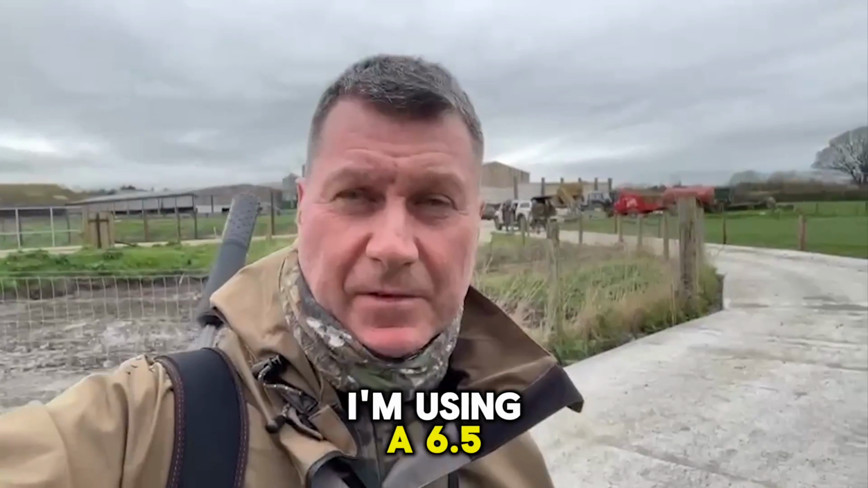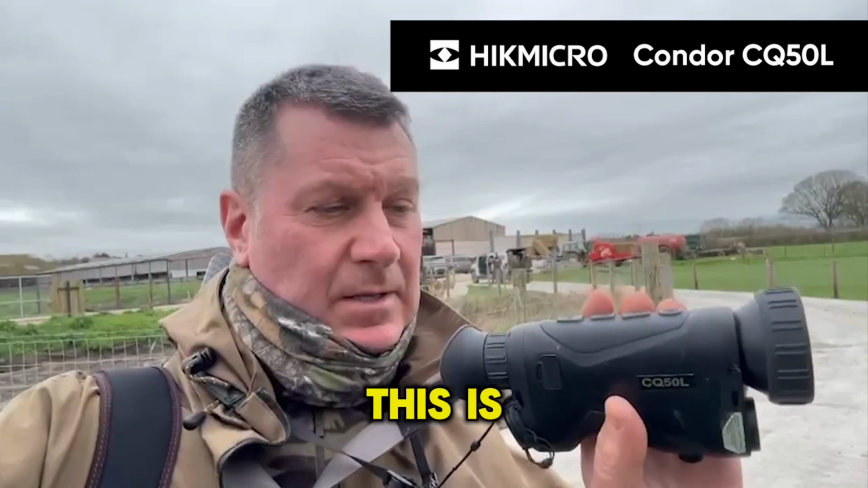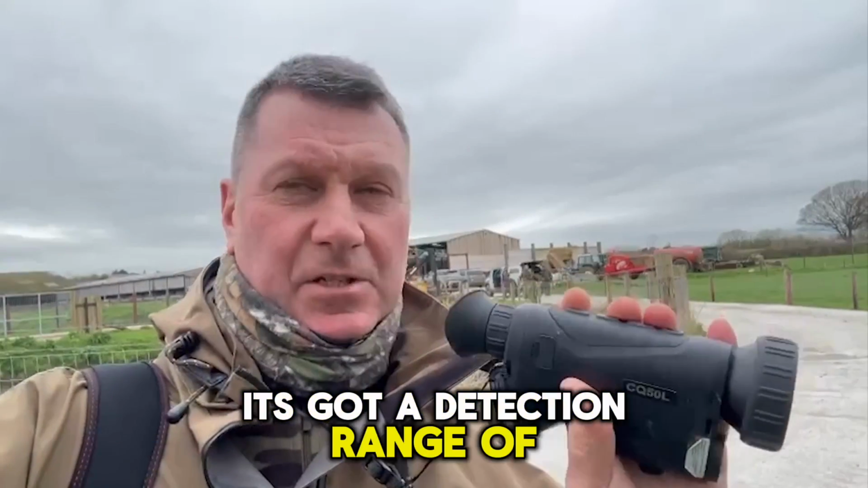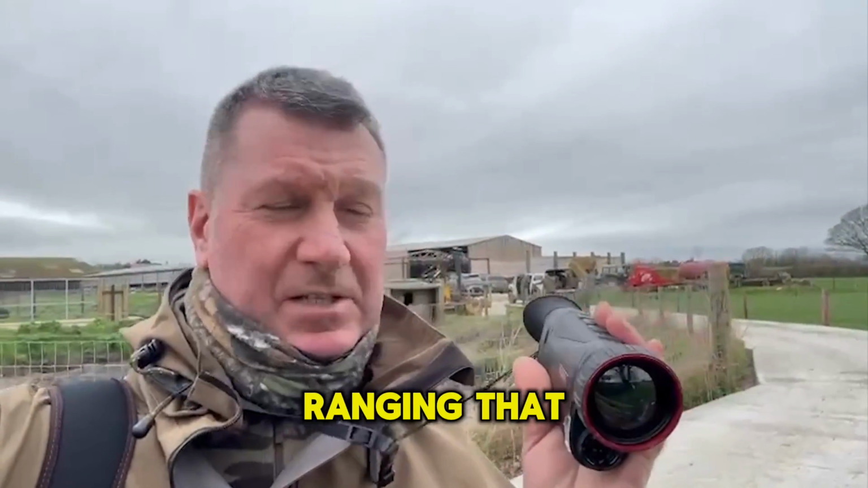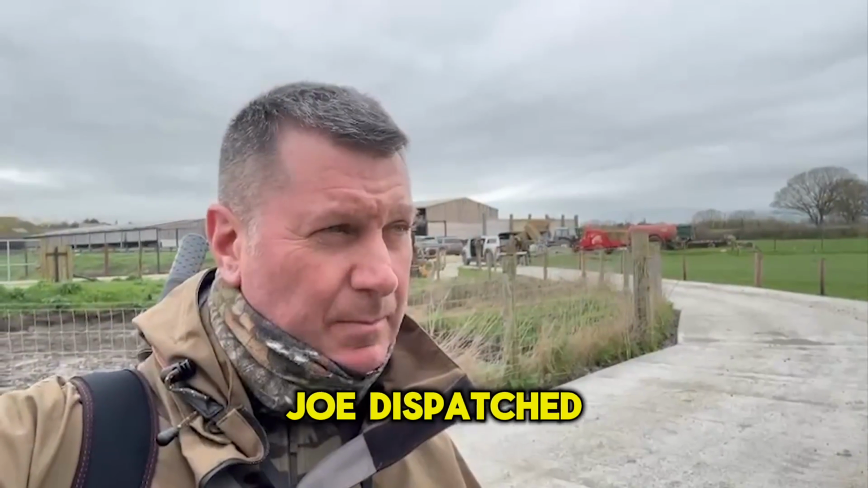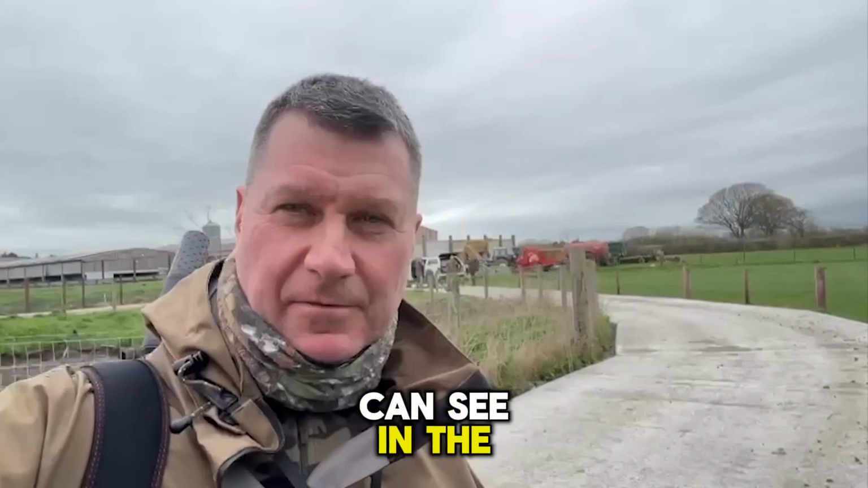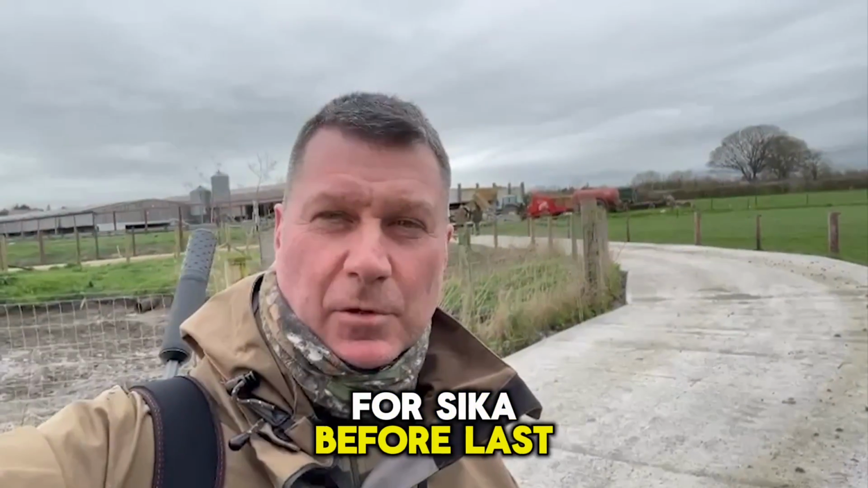I'm using the 6.5 Creedmoor now, swapped over, and of course the Condor CQ50L from HikMicro. This is a 640 by 512 sub 20 millikelvin sensor. Got a detection range of 2,600 metres. And as you've seen earlier, the laser rangefinder is phenomenal. Ranged that fox earlier at over 600 yards, and we went down and Joe dispatched it. So yeah, I'll try and get some footage of some roe and anything else I can see in the farm. And then when we've done here, we're away out for Sika before last light.